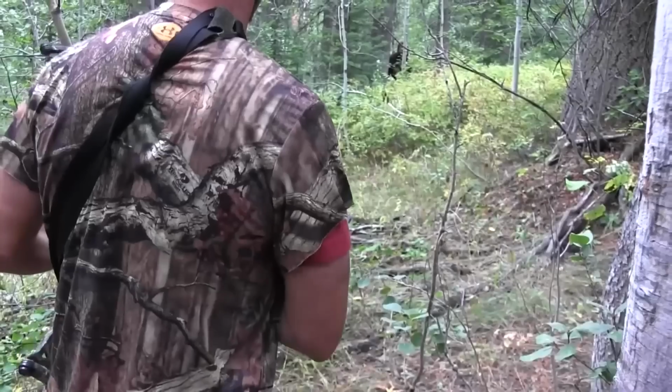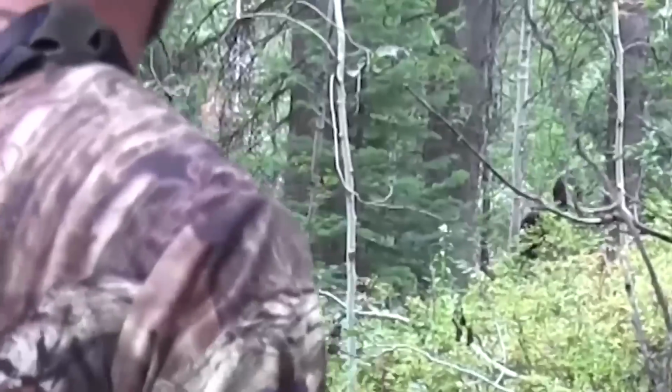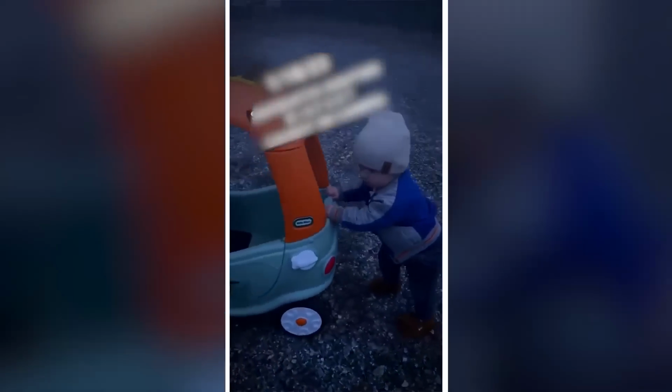Bigfoot. Bigfoots aren't creatures that prefer to stay in hiding all the time. Sometimes they get so close to humans that it becomes almost impossible for us to believe. That's exactly what happened in this clip where a man was busy with his baby. As the camera moved up, we saw a big creature going somewhere.